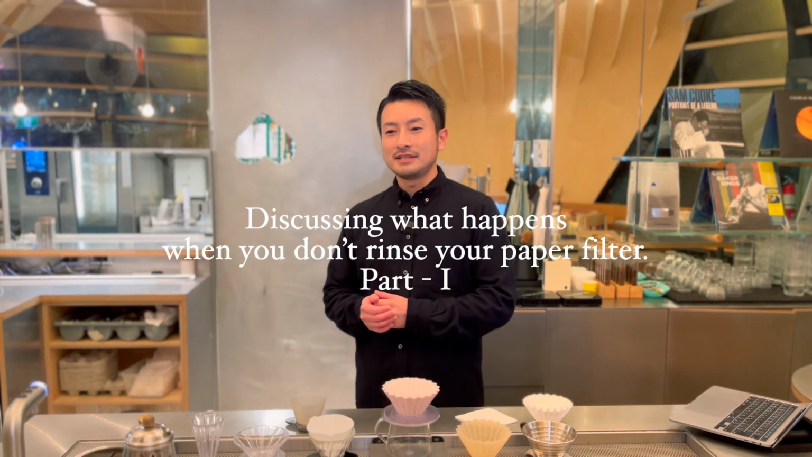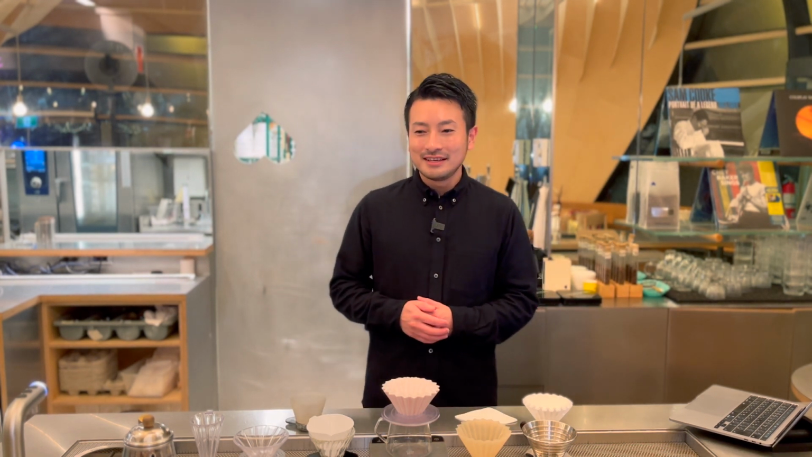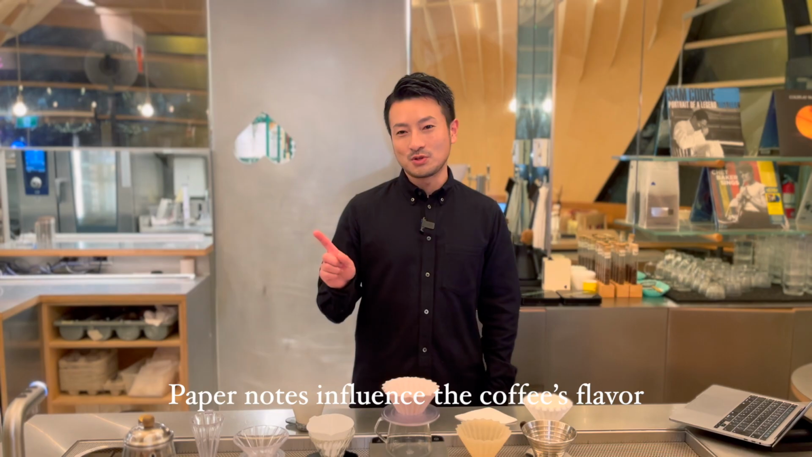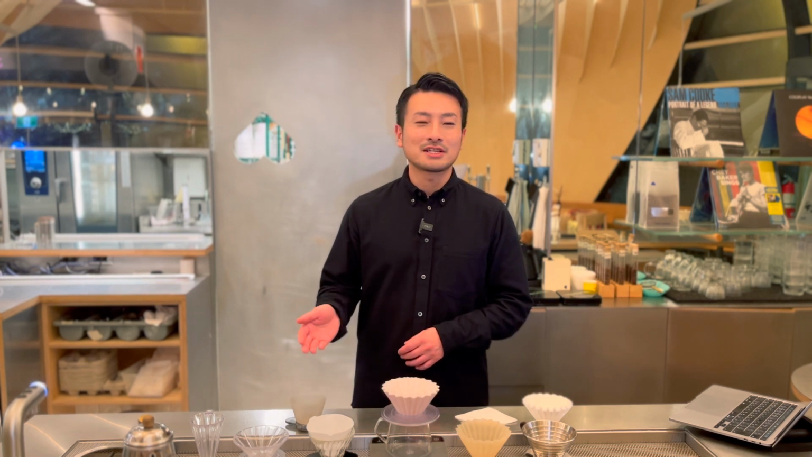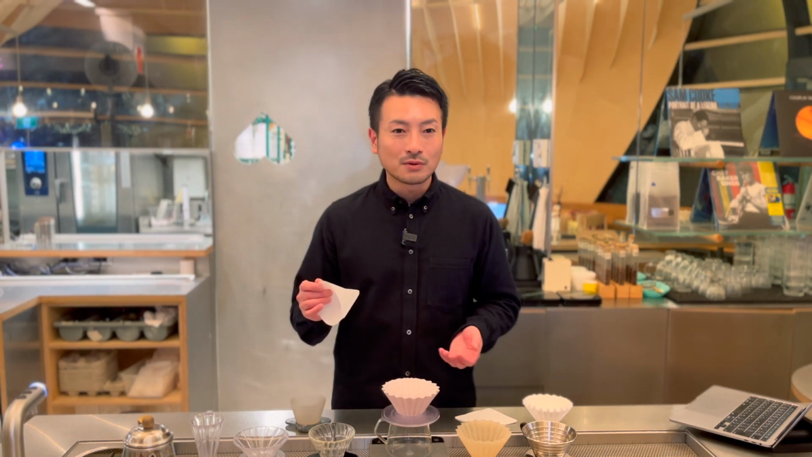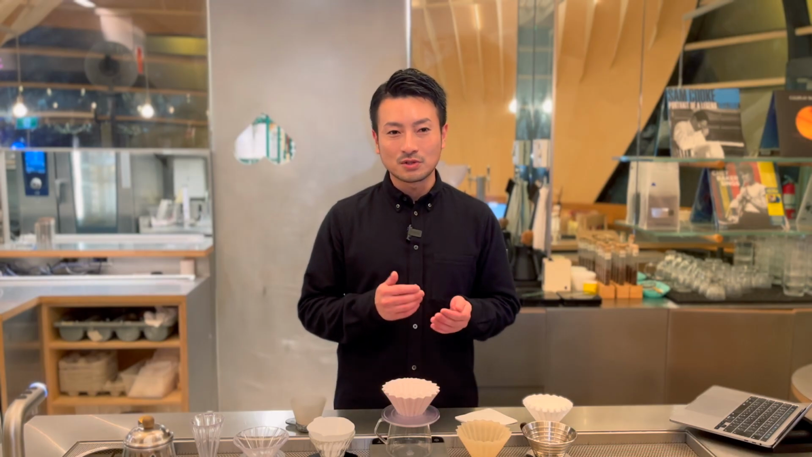Let's start by talking about what happens when you don't rinse your paper filter. There are three main effects of not rinsing, and the first one is your coffee can end up tasting like paper. It's not difficult to imagine. If you don't rinse the filter, the coffee can absorb that papery taste, which lowers the final cup quality.